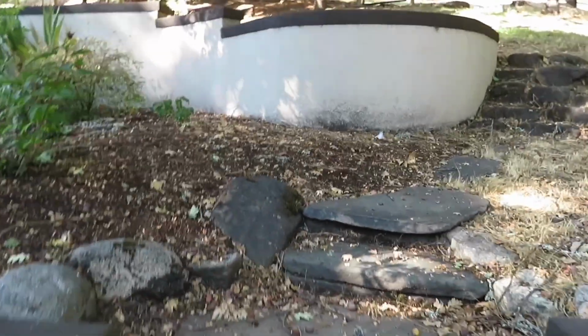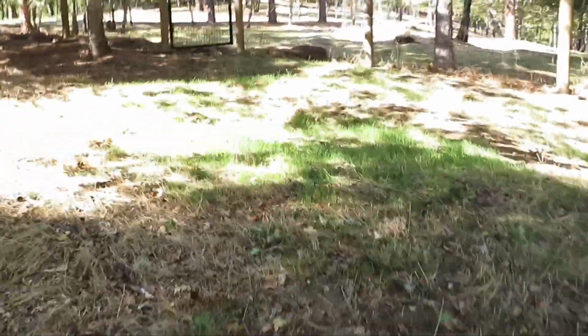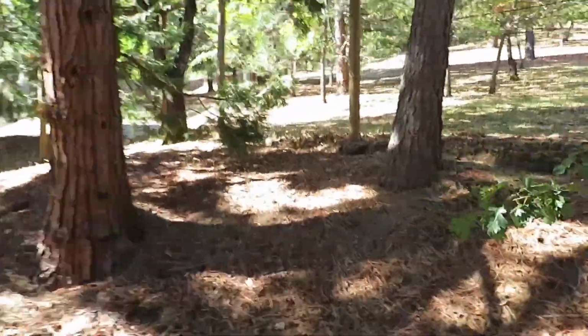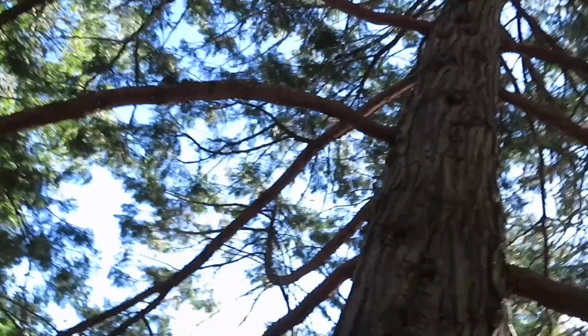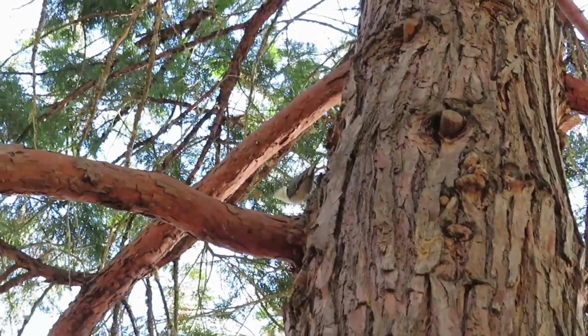Alright guys, it is day 5, after night 5 of checking the camera trap. Gonna see what I got tomorrow afternoon, and no. Whoa, look at that guys, nuthatch, right there.